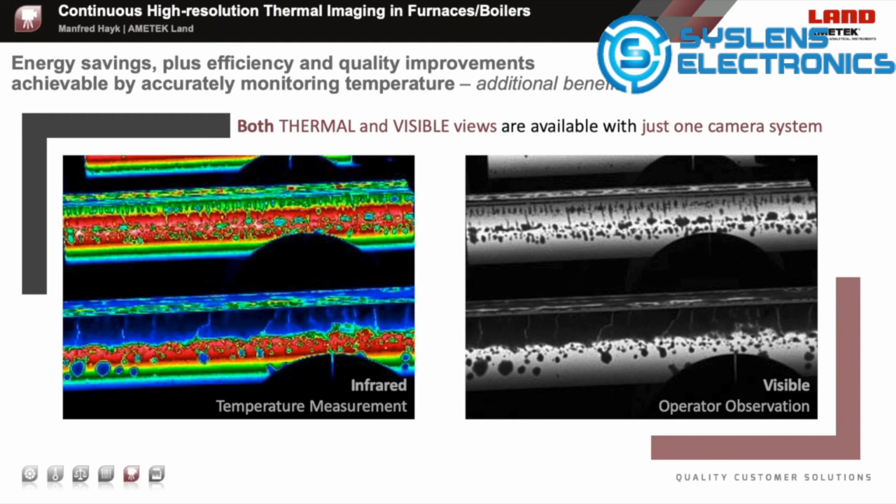But in addition to the clear image, thermal images provide a full radiometric temperature reading at each camera pixel. Using the same camera image, see the pictures. Even a black and white picture has the same quality as a pure visible furnace camera.